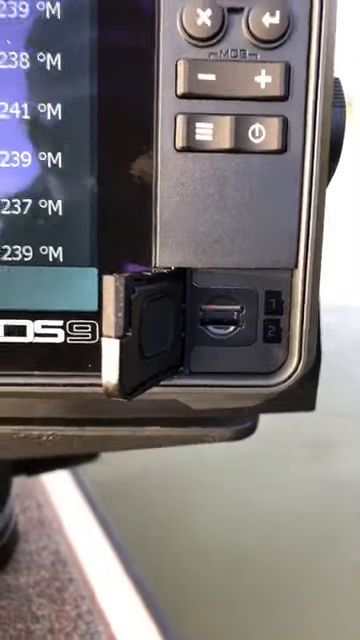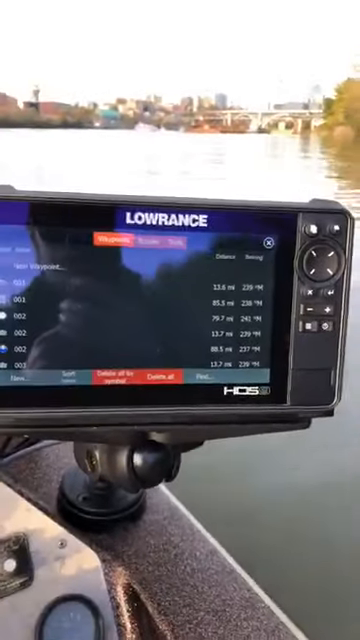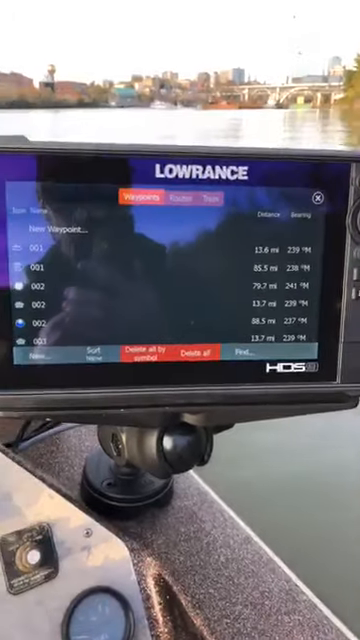It'll fit in there, 1 and 2. Be a lot of sonar recording options, so make sure you check it out.